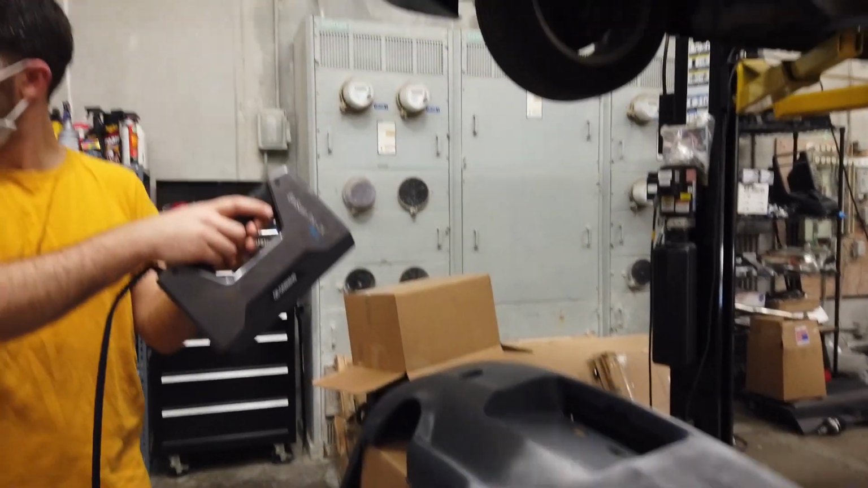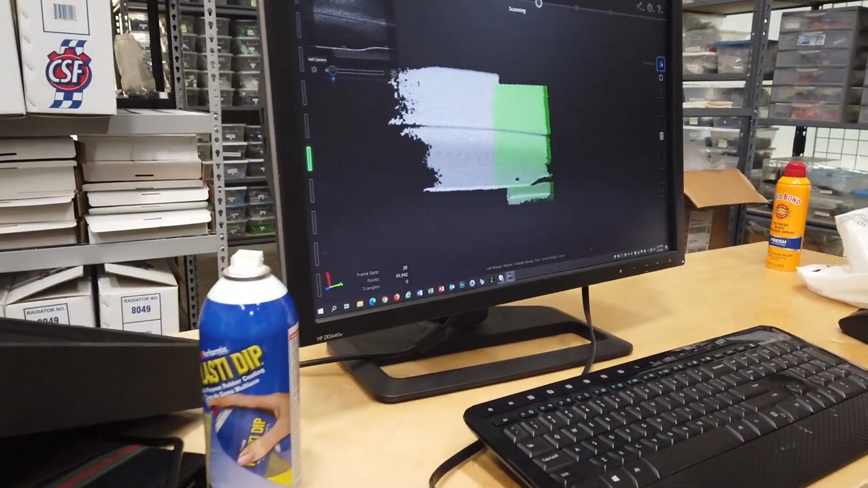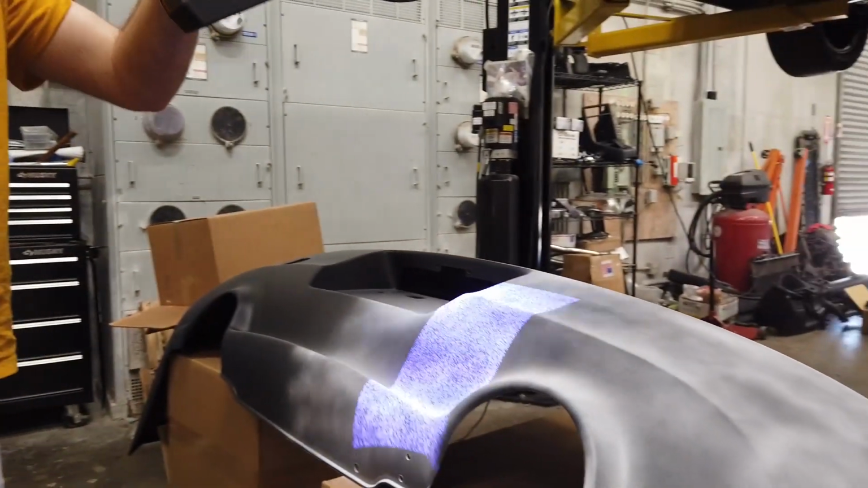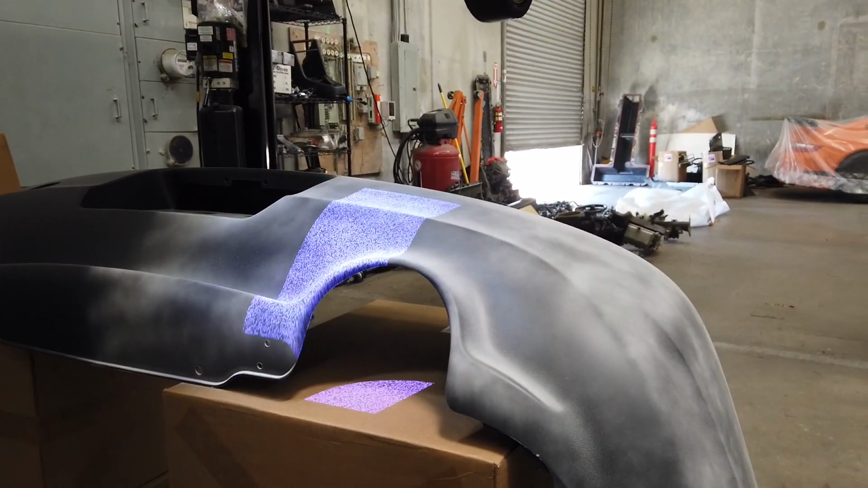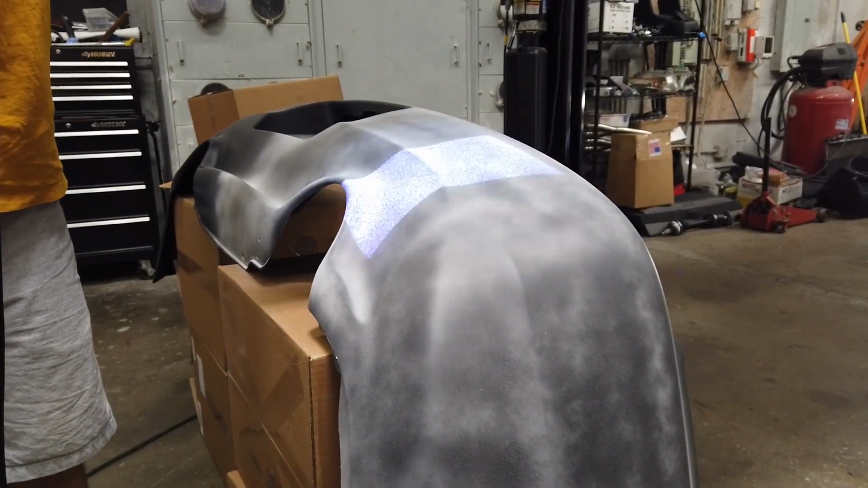So Cody is scanning it right now, and he just set up his computer here at the shop, and he just started the first bit of the rear bumper. The goal here is to actually delete these exhaust tip sections. So I think that cleaning this up will really give it more of like an EV look. So I'm excited to see how this looks.